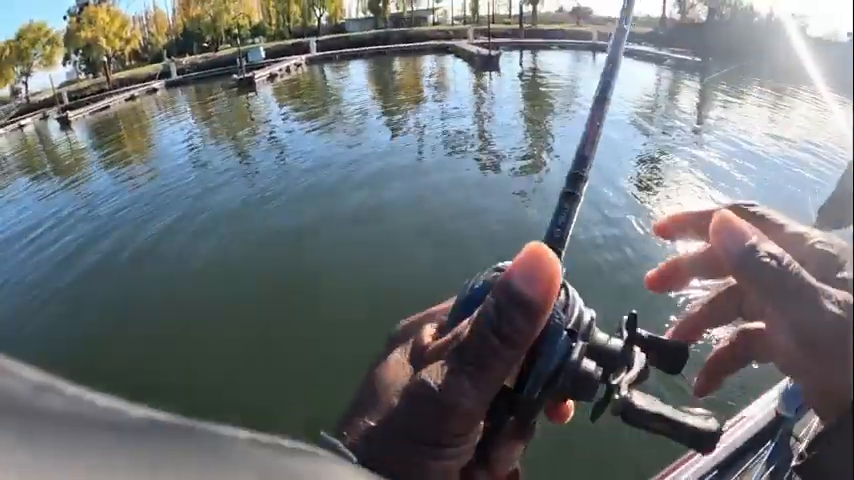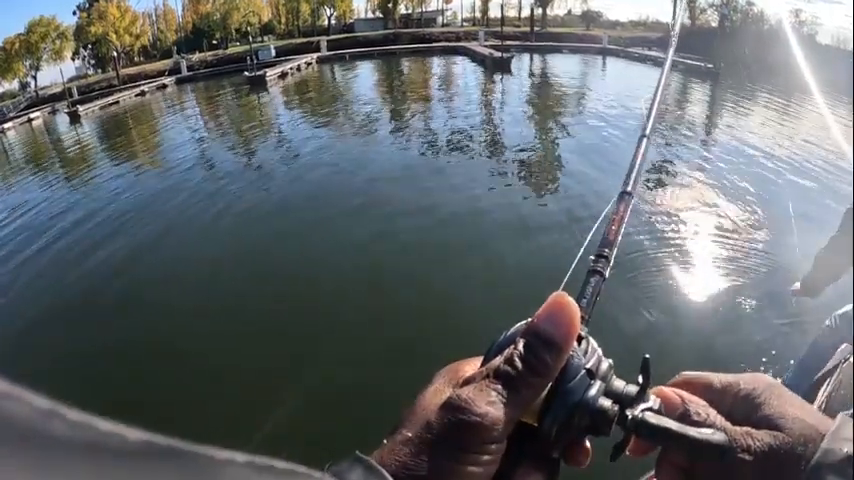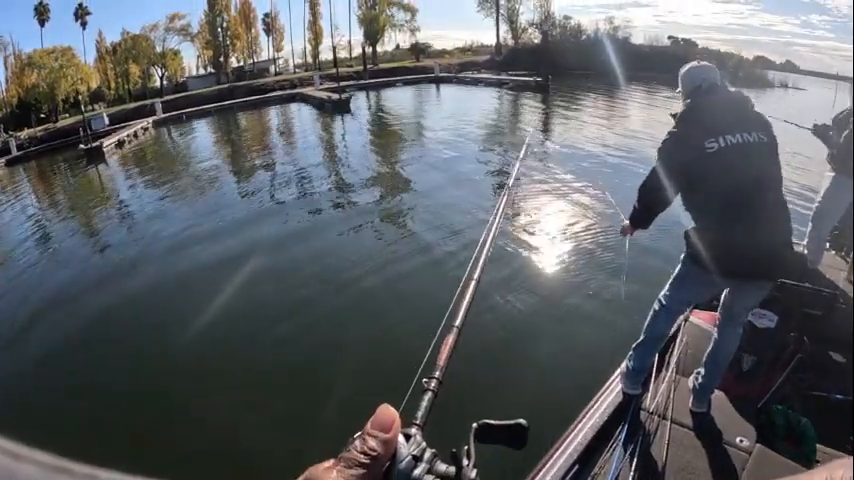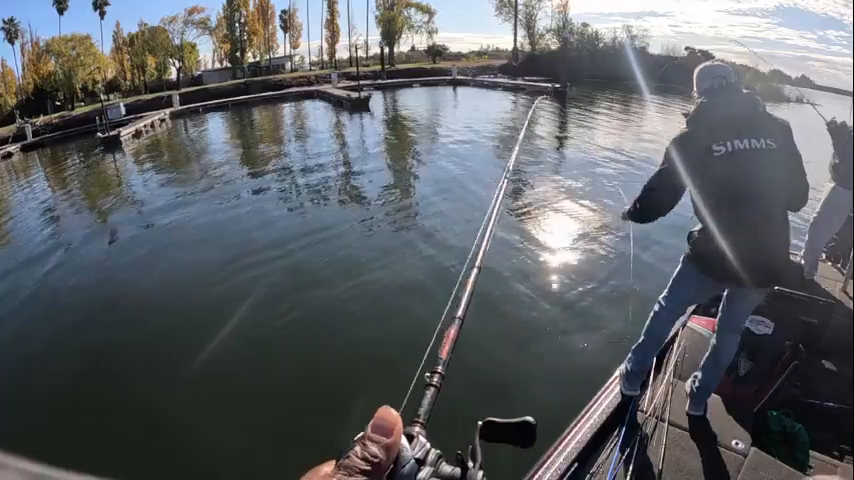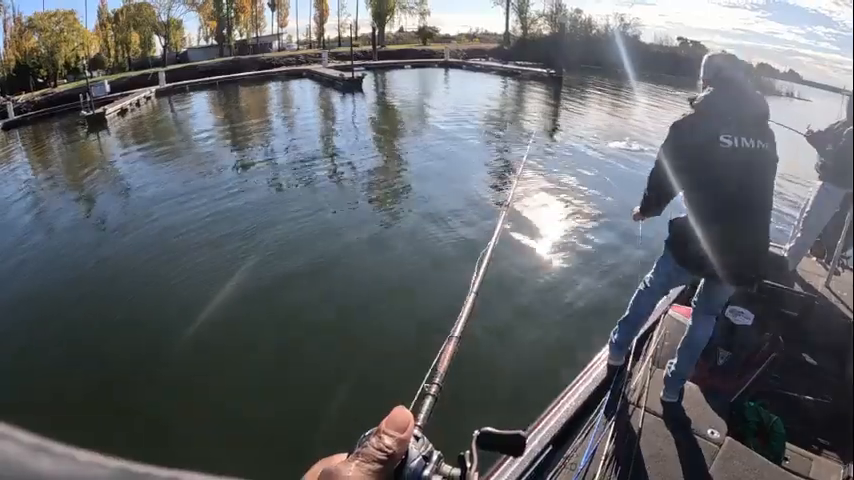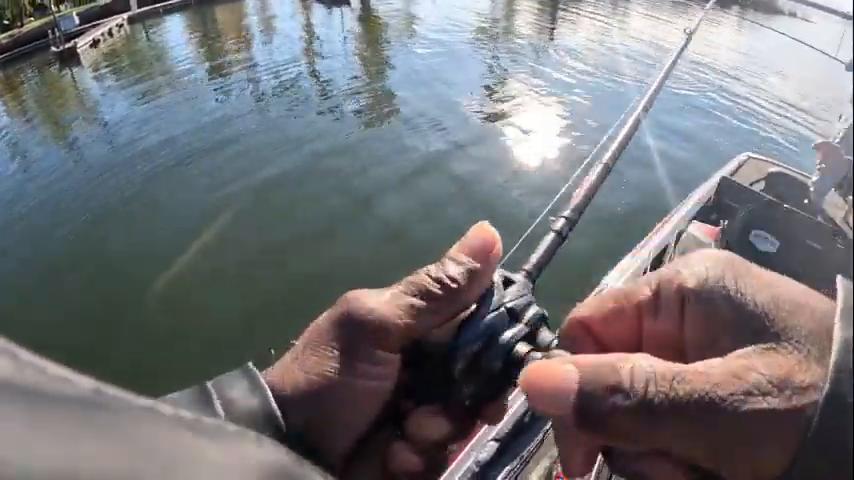Here we go again. All right, Reggie's on again. Are you sure you got a fish there? It's a striper. You never know. It'd be nice if it was a bass. It's a bass. Nice bass. You got two. Oh, that's a big bass. He's got two big bass.